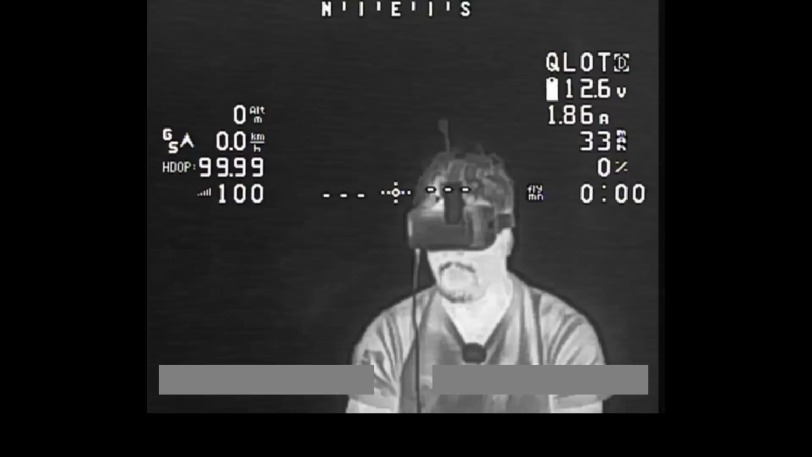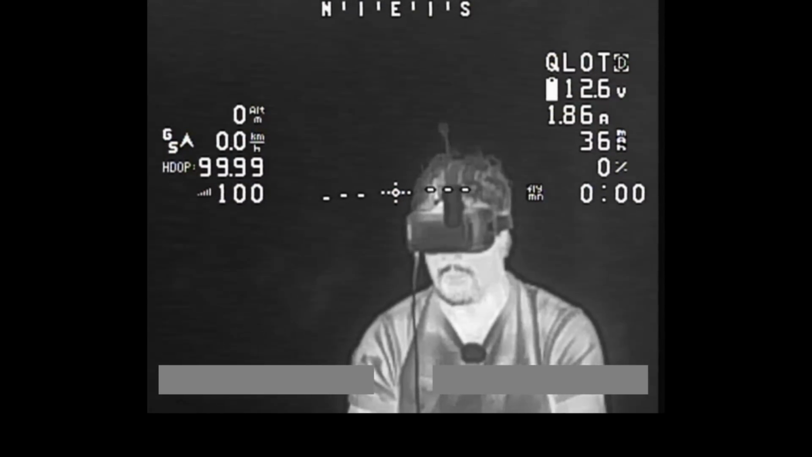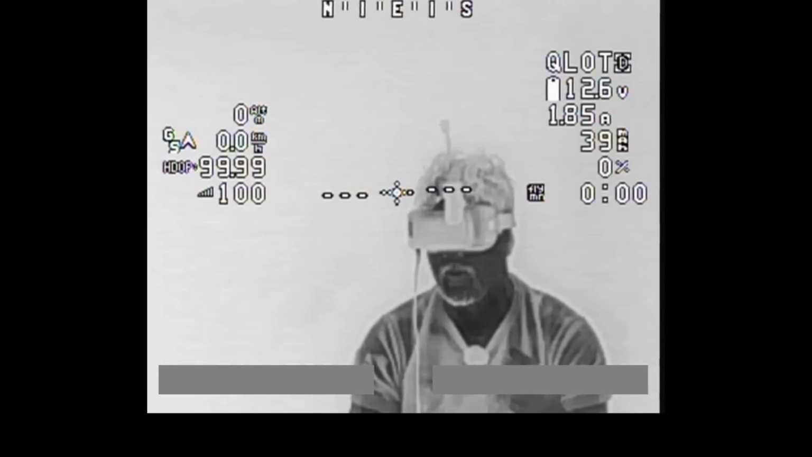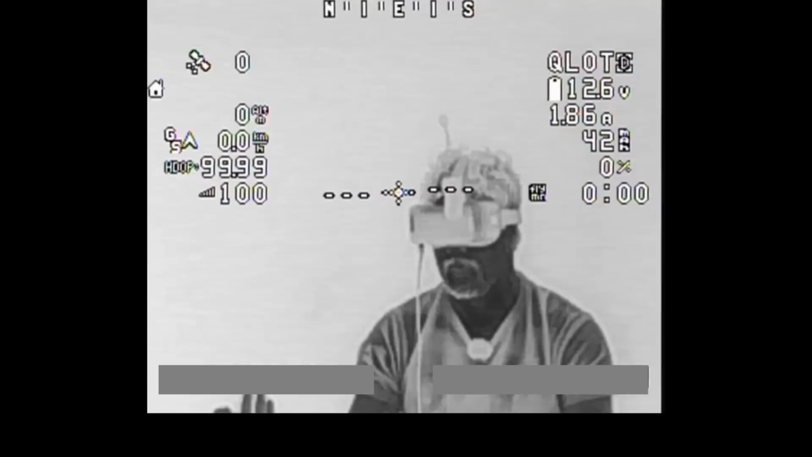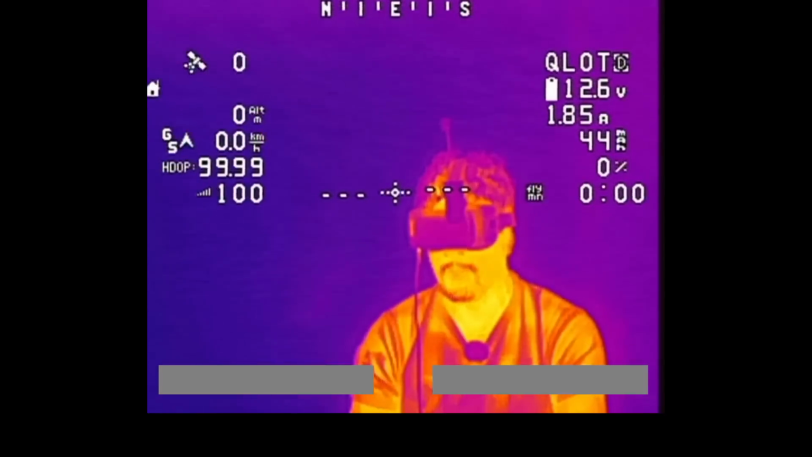So as I said, this is the default mode. Black is cold, white is hot. There is no color. The next mode is this one here, which is basically the inverted version of that. So now white is cold and black is hot. Not really sure why you'd want to use this mode, but this is one of the options that they give you.